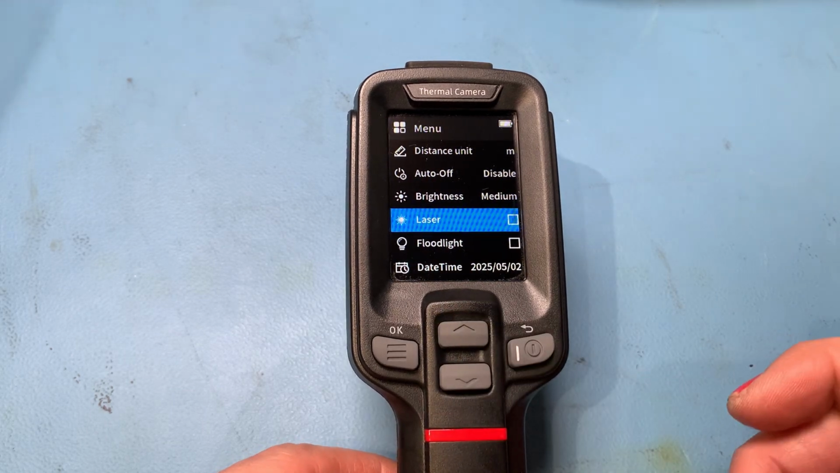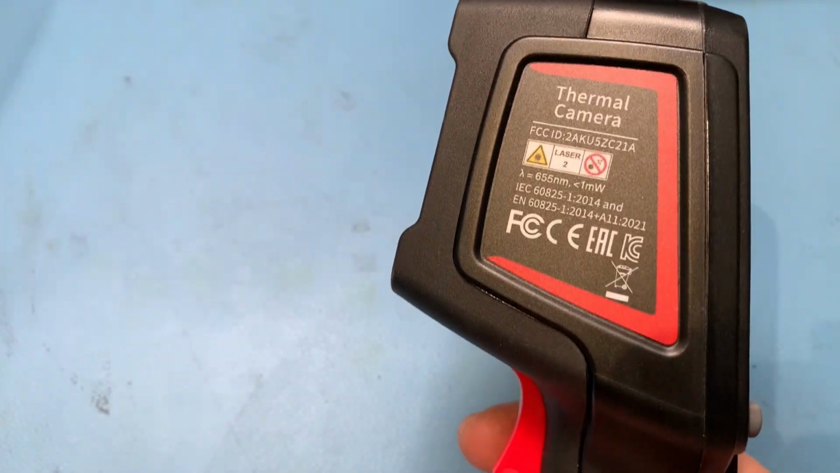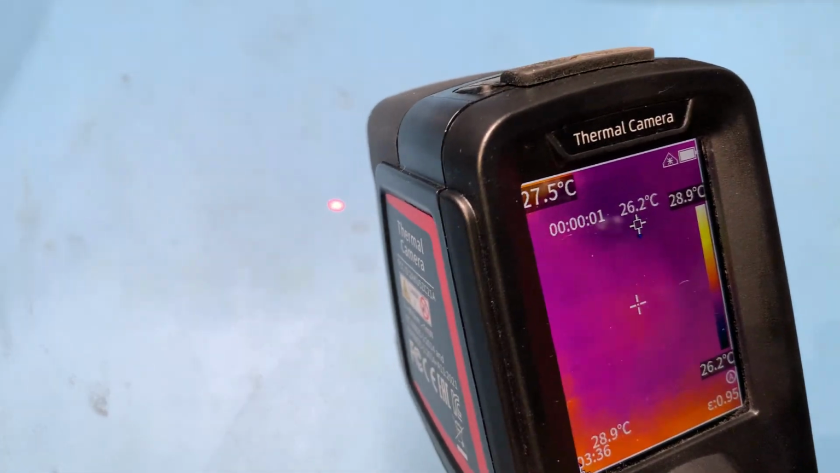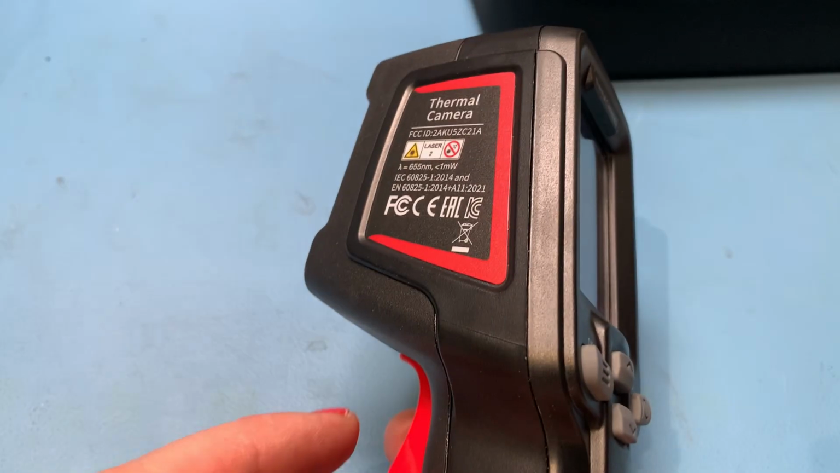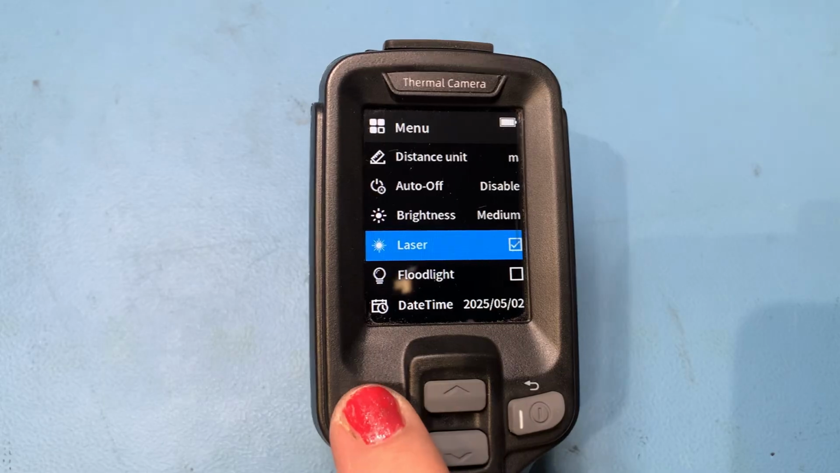You've got a laser which you can use if you turn the laser on. So now when we press the trigger, you get a laser, so you can point that at whatever you're measuring the temperature of. As soon as you squeeze the trigger, you've got your laser. That's pretty cool. Now if we go back into the menu again, we turn the laser off.